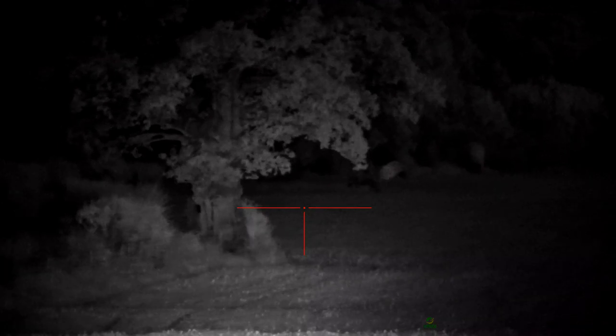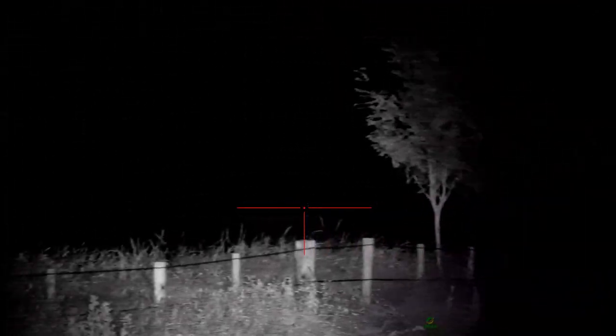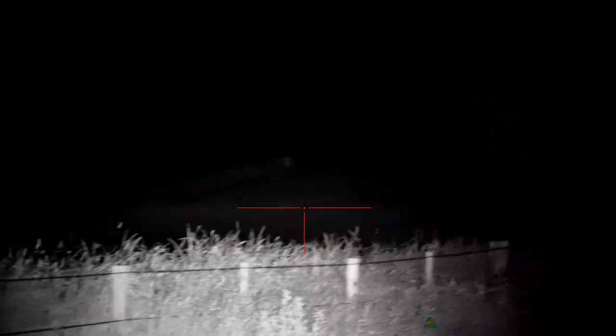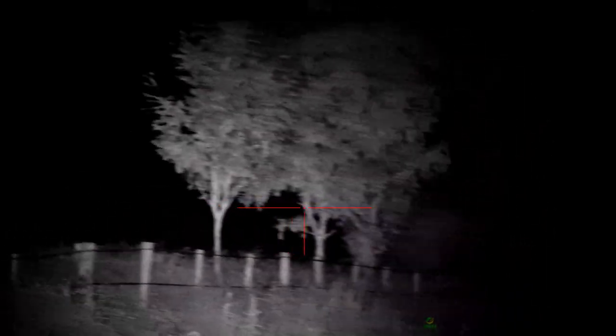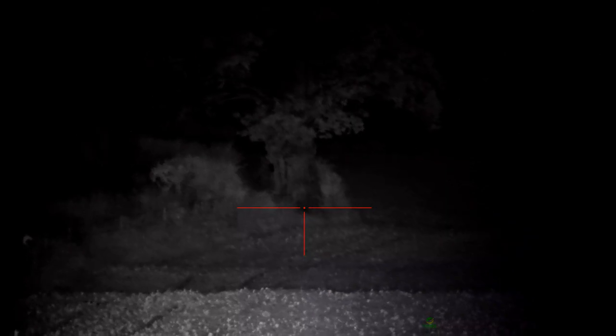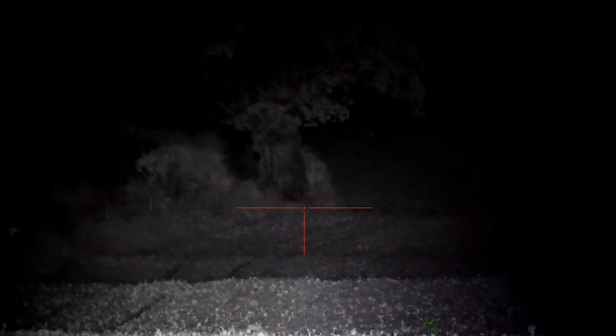But as for the IR itself, it's pretty good. The deer, if I can find them, they've gone behind that grass, so I can't see them there because I'm getting a lot of IR whiteout on the grass, so they're just down there somewhere. But they might come out again in a minute. But yeah, quite good really. I'll go on to the ATN now and just compare it.